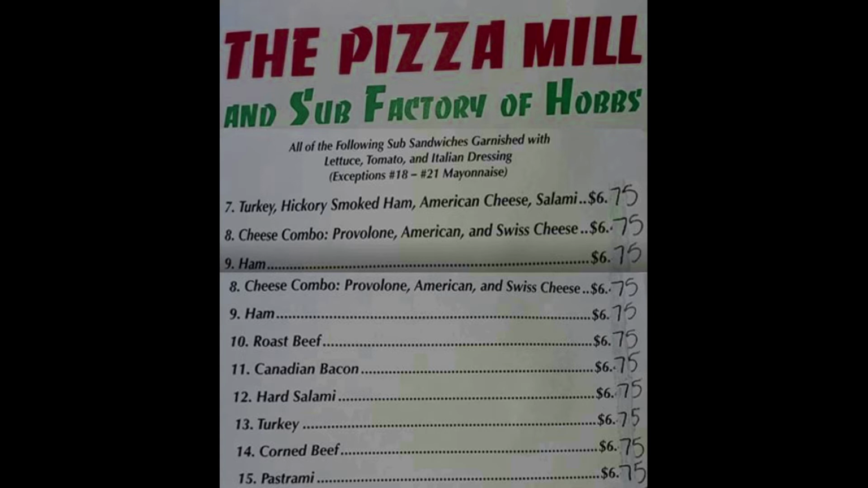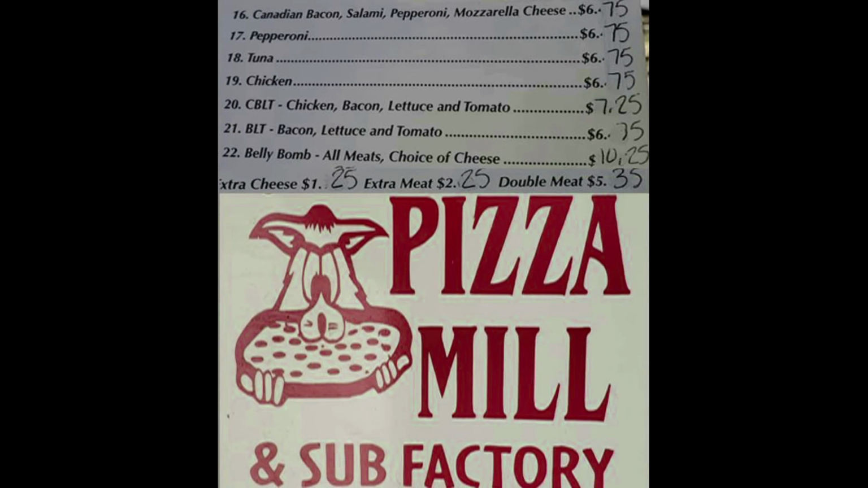I've looked around because I was determined to find other places that sell the exact same kind of stuff, because if there's a holiday or a special event and one place is closed, I like to go to another. You know what? You're not going to find another pizza place that sells nachos. I cannot find one, at least around here. Maybe there must be some in the big cities, but you ain't going to find them around here. And the selection list is something else.